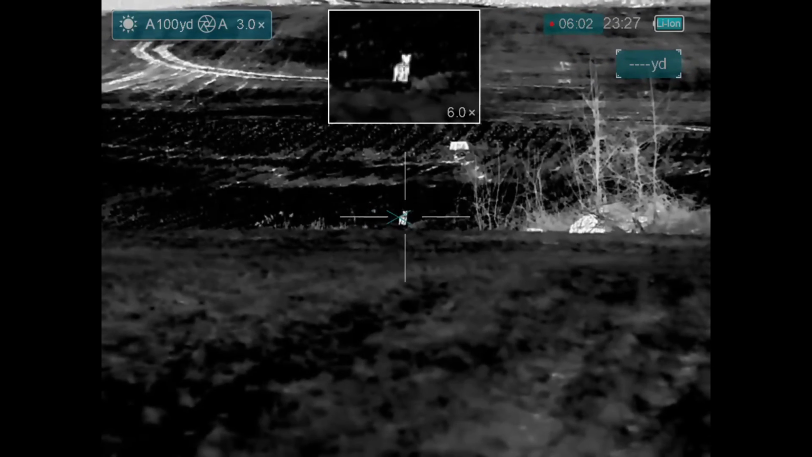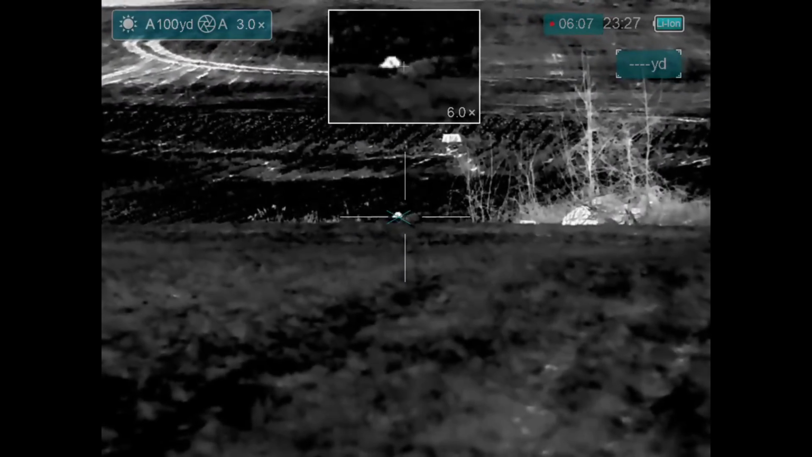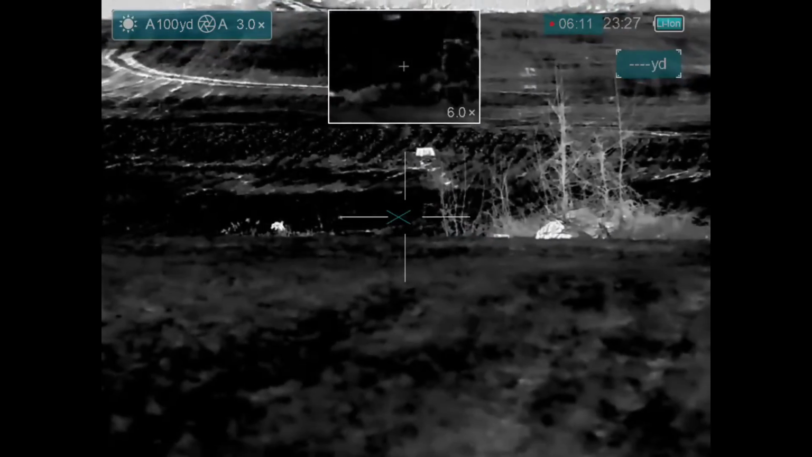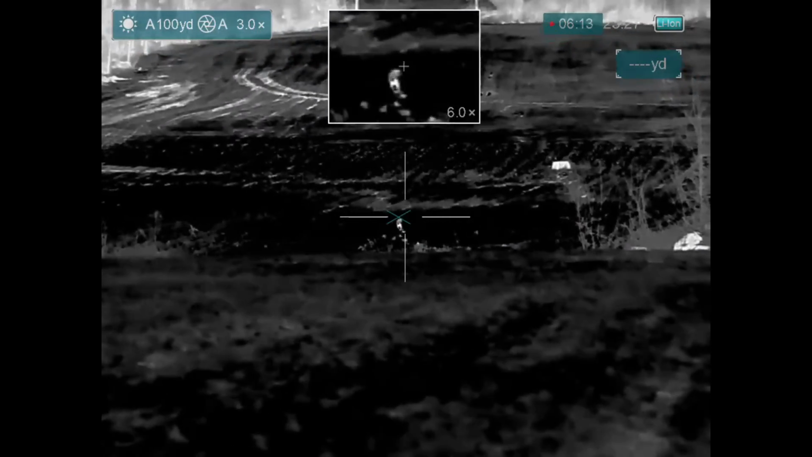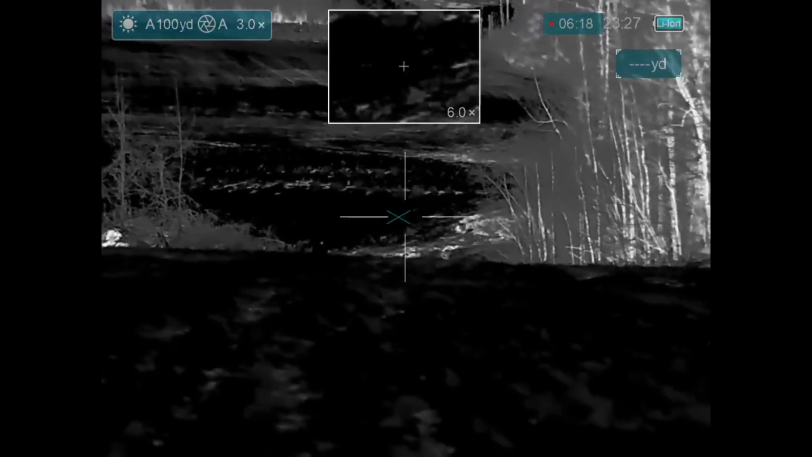Okay. Ready? Yeah. 1, 2. Don't shoot. Don't shoot. He's hit hard. He's hit hard. You sure? Yeah, he's pissing blood. Okay. Turn that call up a little. Good.